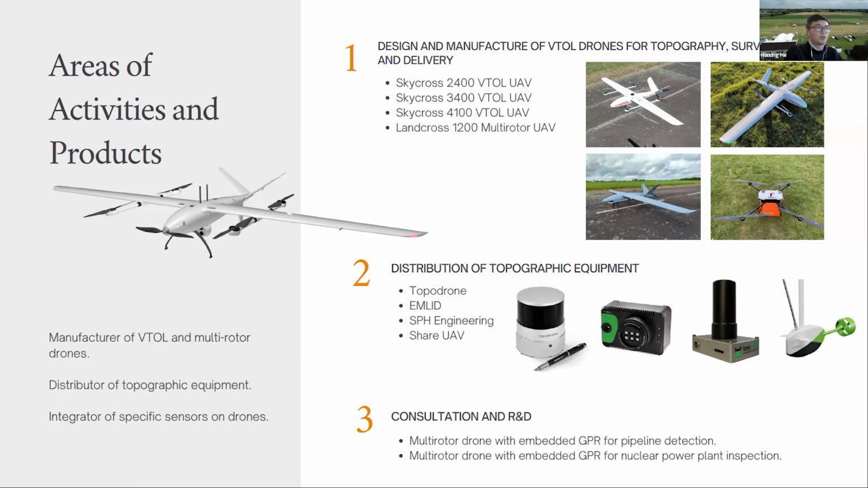We are also a distributor for TOPODRONE, MLEAD GNSS, SPH Engineering, as well as the Share UAV oblique camera. We also do some special research and development projects, for example, a multi-rotor drone with GPR in order to detect pipelines, as well as nuclear power plant inspection.